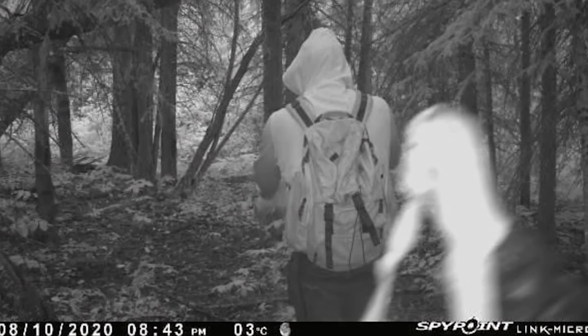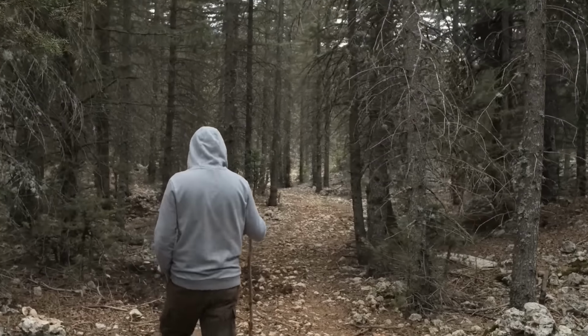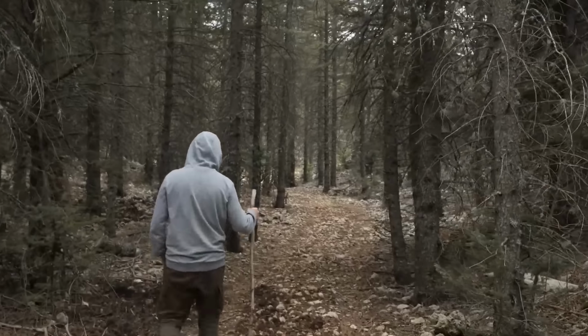Number 9. Ghost Woman. This photo comes to us from Brandon Cottrell. They say, quote, "When I was setting up the trail cameras that day, it felt like I wasn't alone outside."